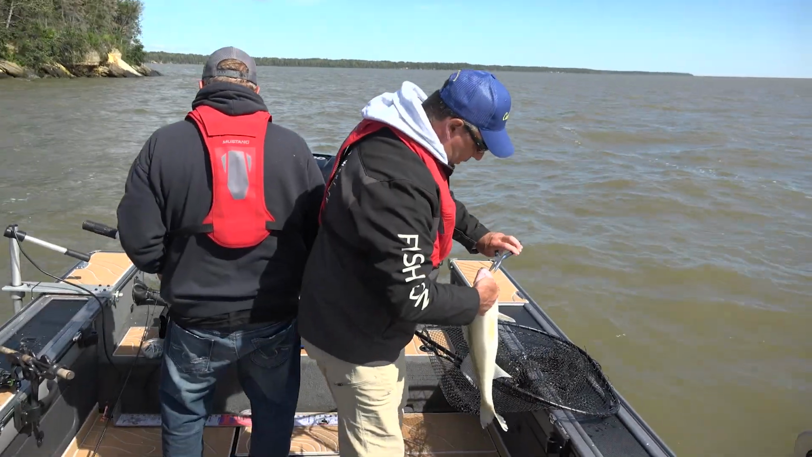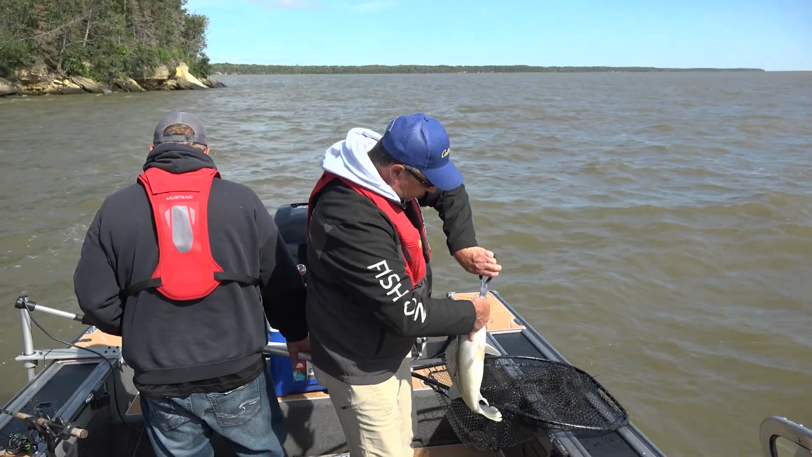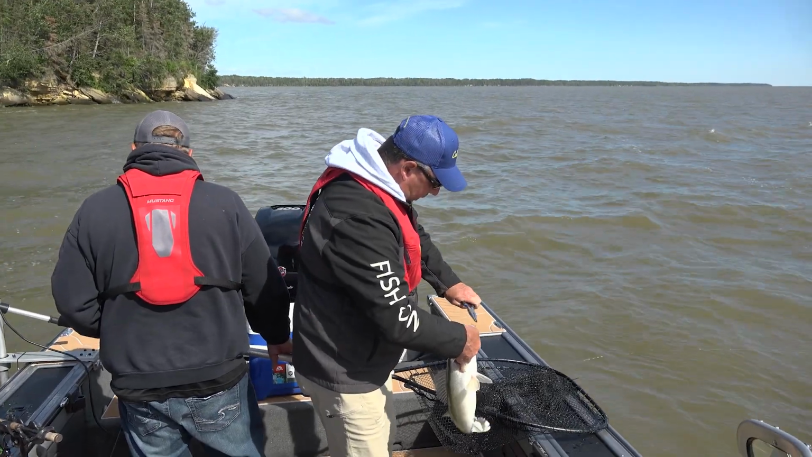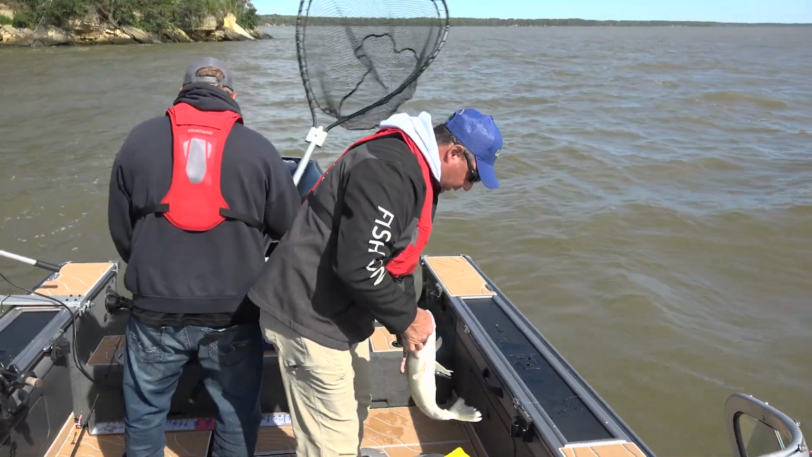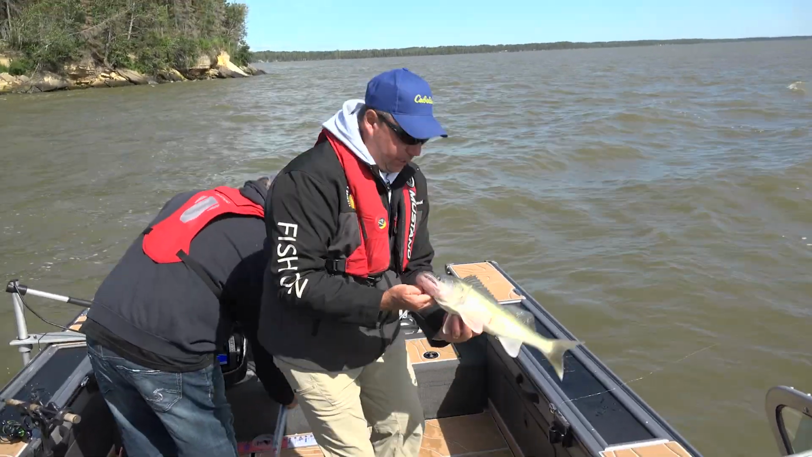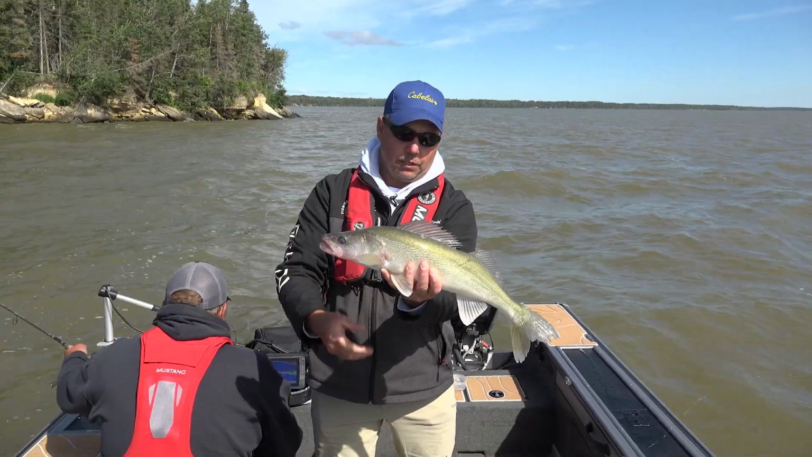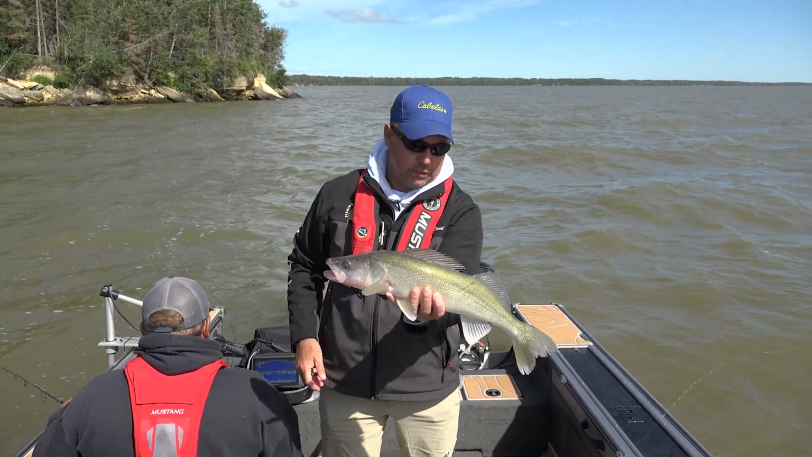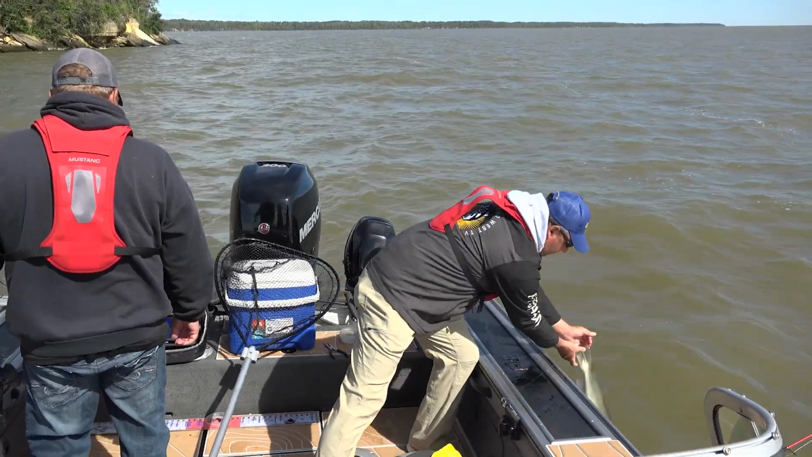I put a stinger hook on. Anyone who watches the show knows I believe in stinger hooks. We were missing a lot of fish. They're taking it, but we're missing them. That's a great walleye. Greenback, beautiful colors. Get him in the water. We'll go for some more.